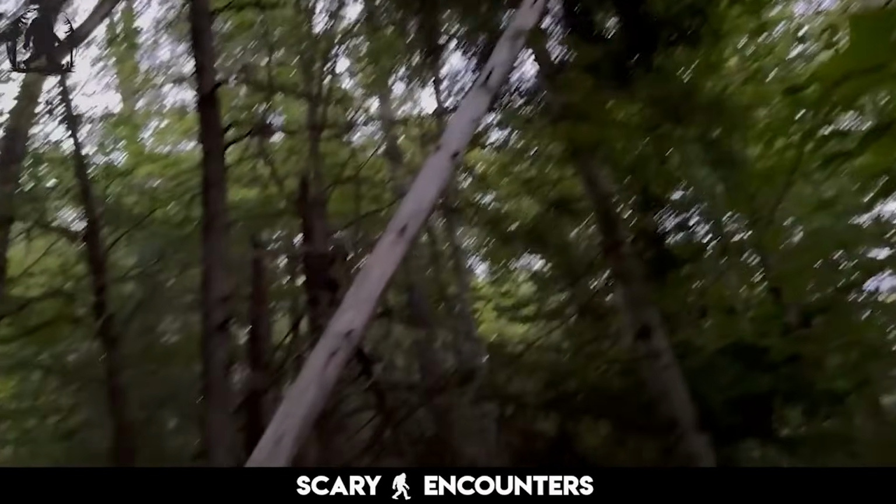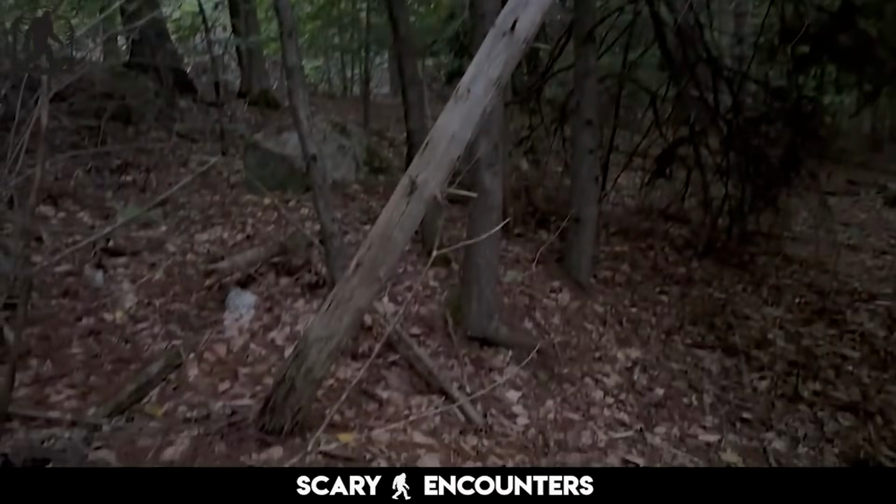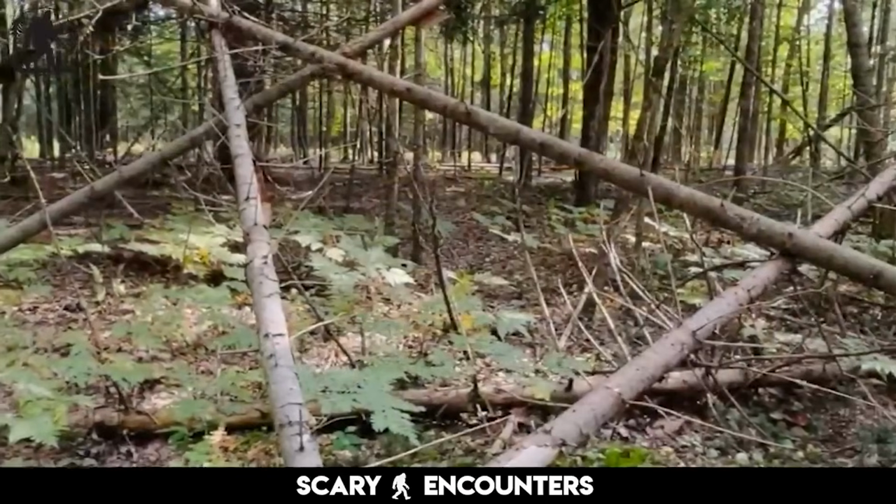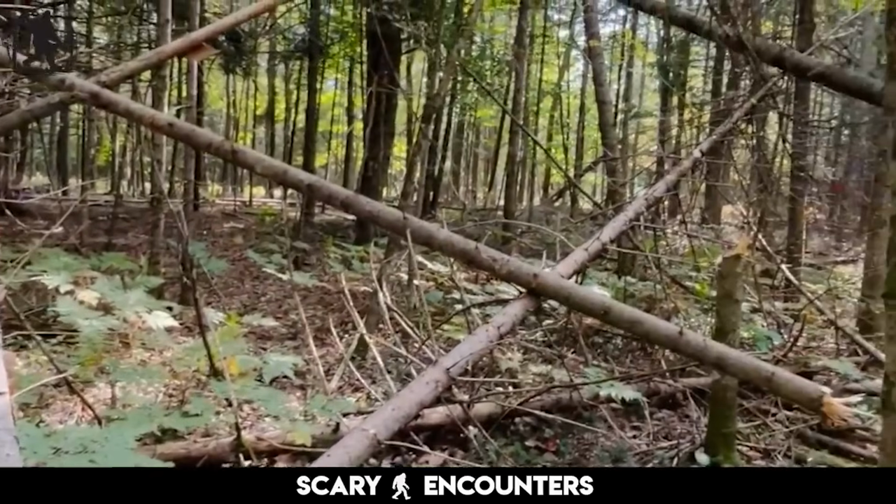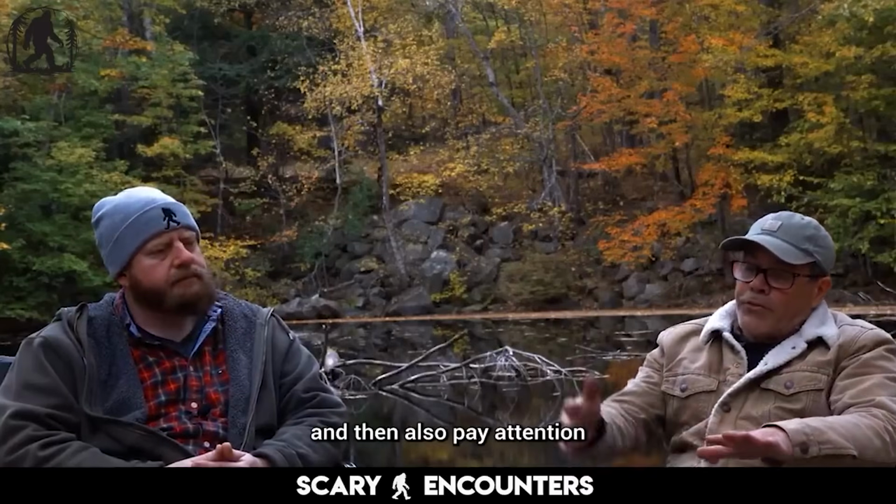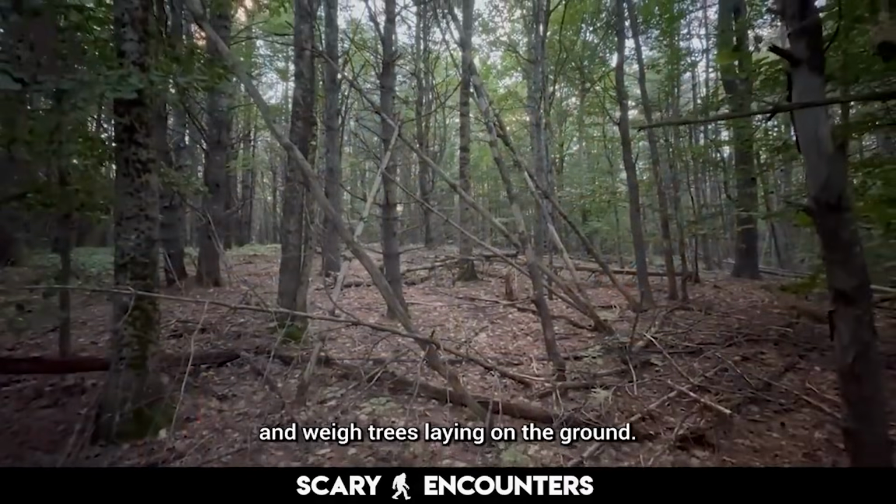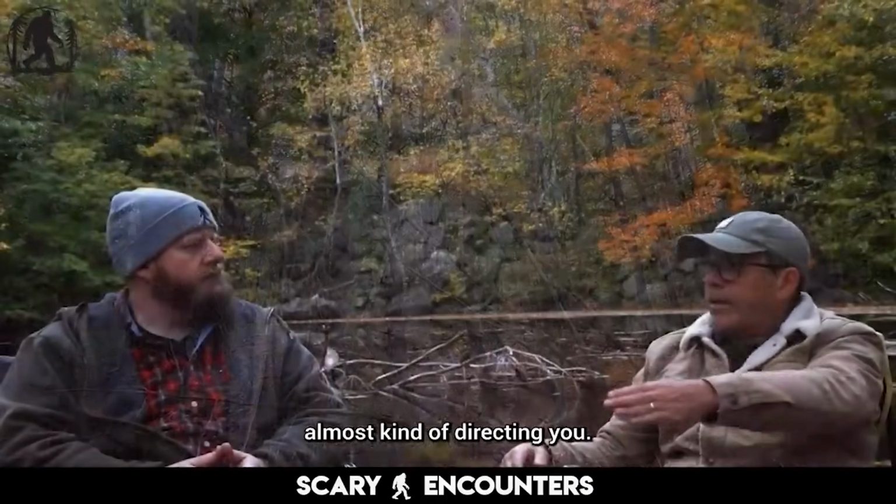In their ongoing search, one pattern keeps emerging: unexplained wood structures deep in the wilderness. These aren't fallen trees or storm damage. They appear deliberately placed, forming tepee-like formations or strange barriers. And pay attention to it. Sure. And then also pay attention to the way trees are laying on the ground. Some of them are like a barrier, almost kind of directing you.